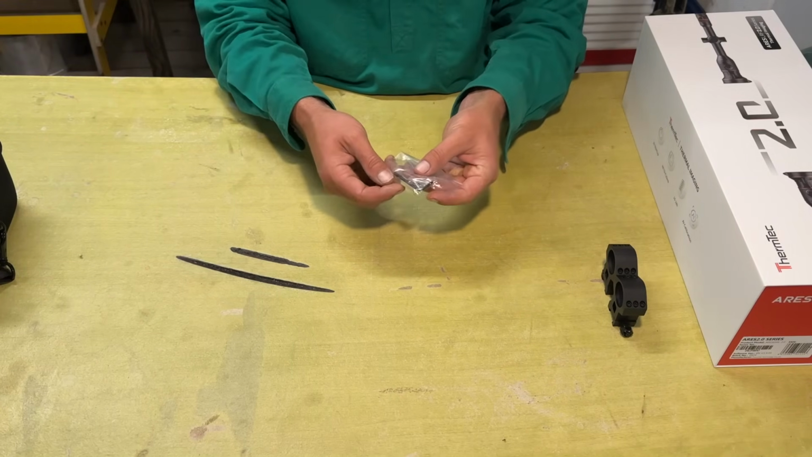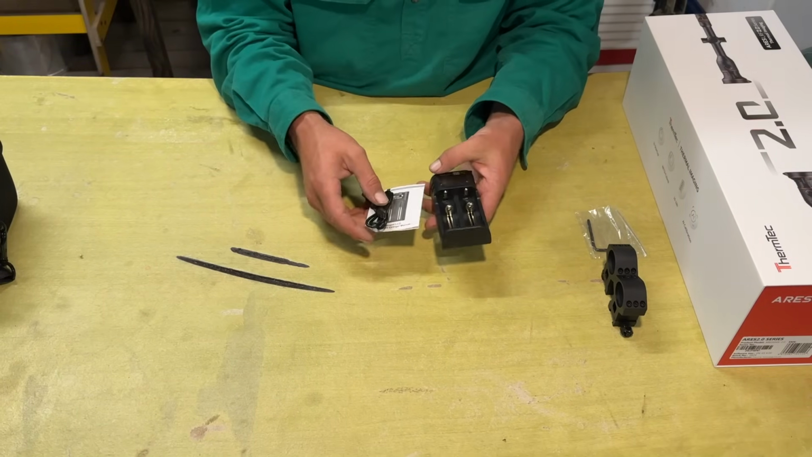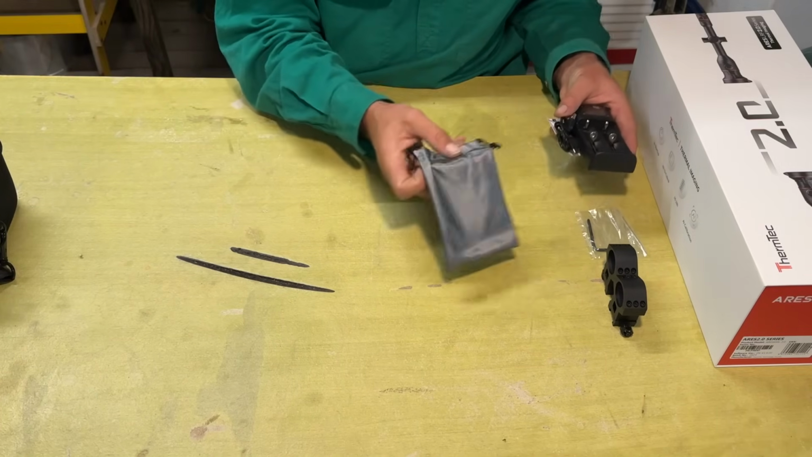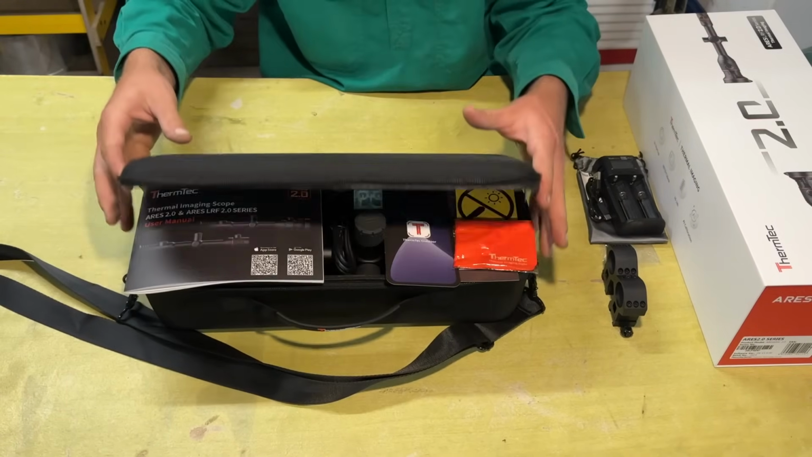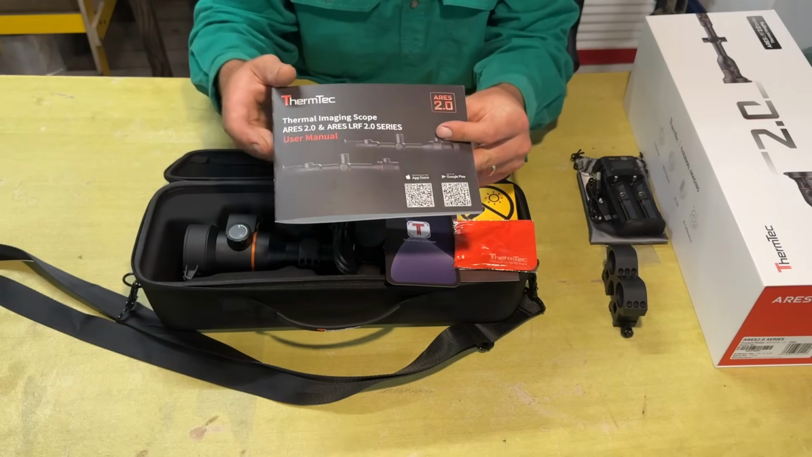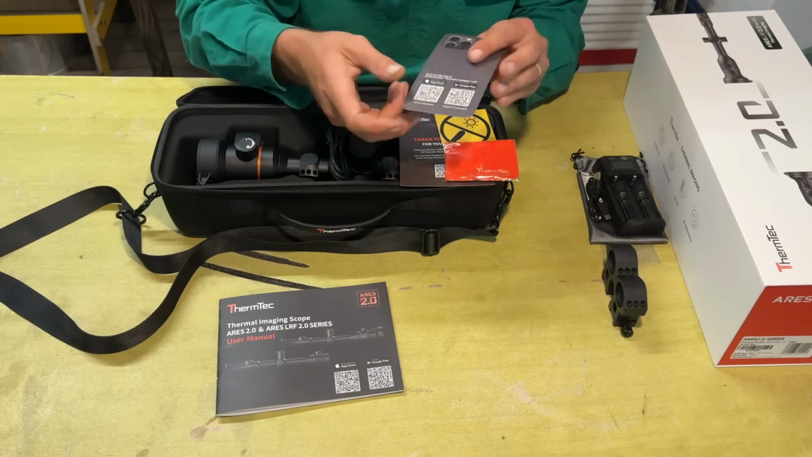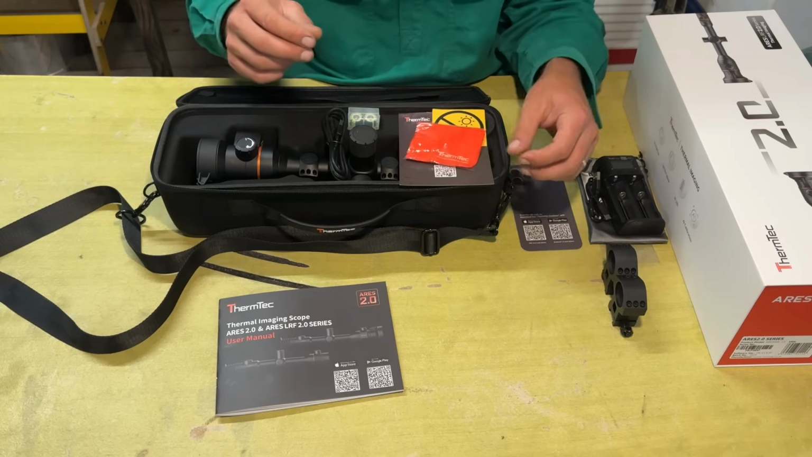It comes with an Allen key for that as well. We've got a battery charger with some instructions for it and a little USB to USB-C charging cable for that, and also a little carry bag to put all that in. Now we've got here in the case a really nice user manual that goes through with fairly good instructions to be able to see and read about how to set it all up. We've got just a card with some QR codes for setting up your mobile app.